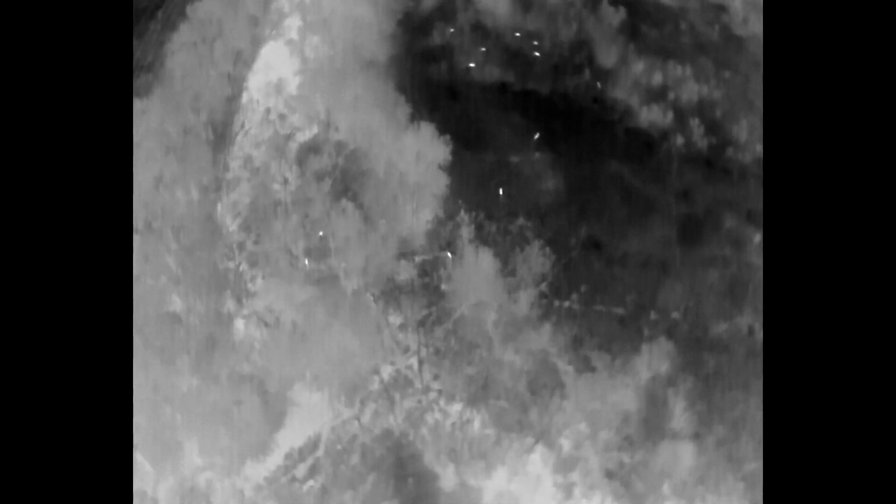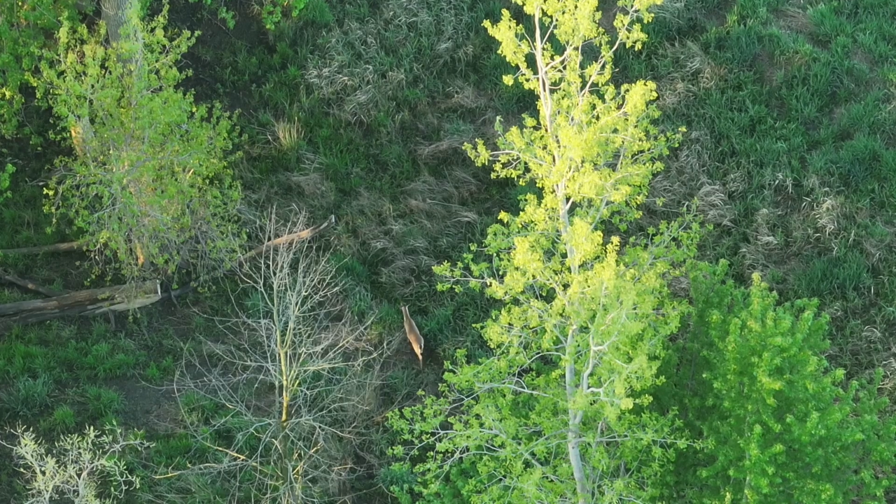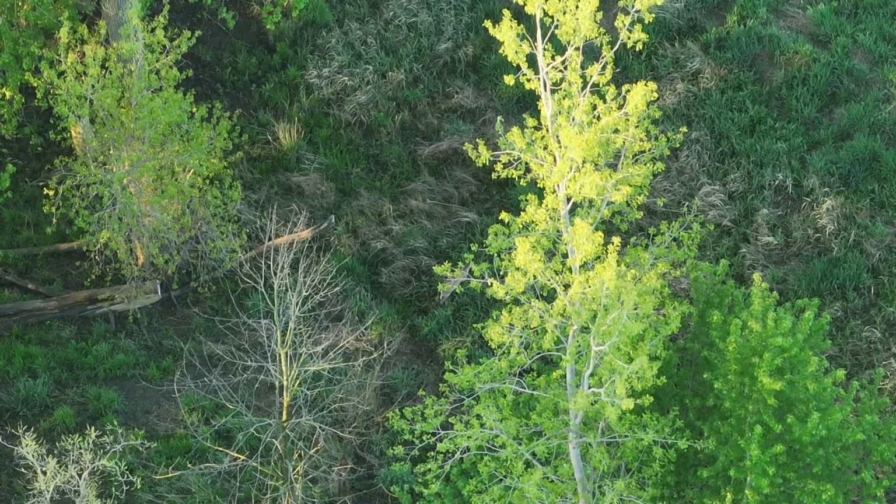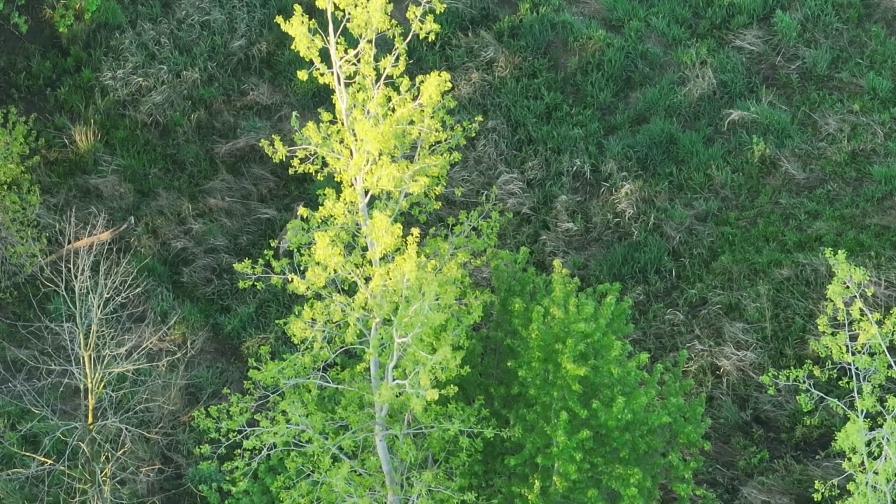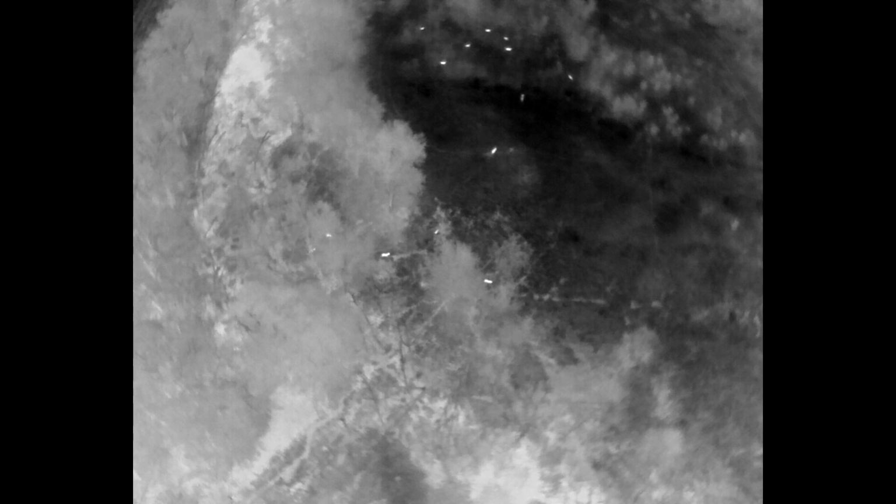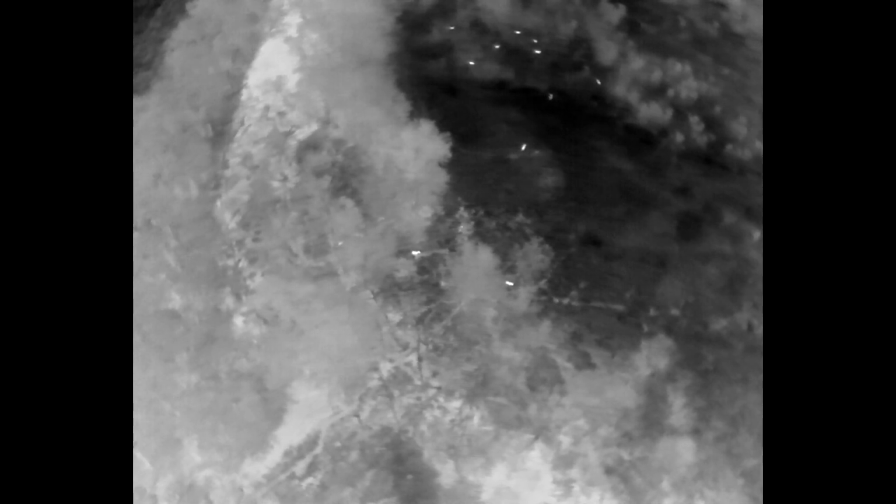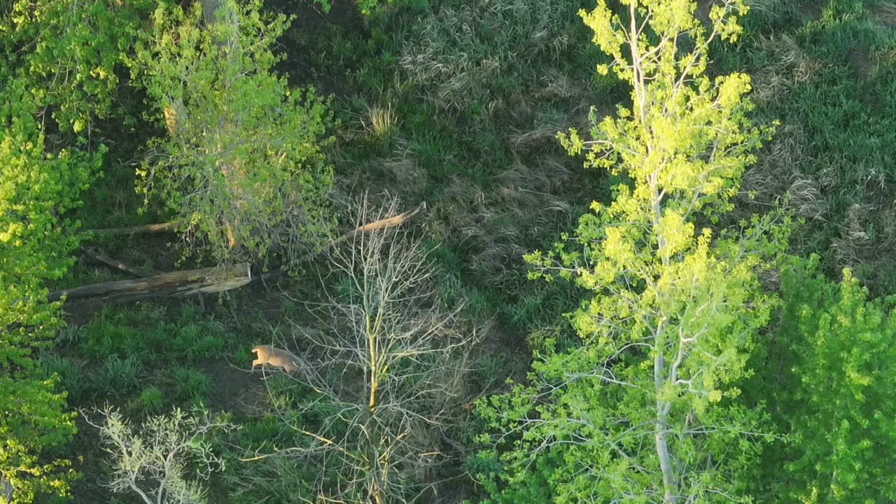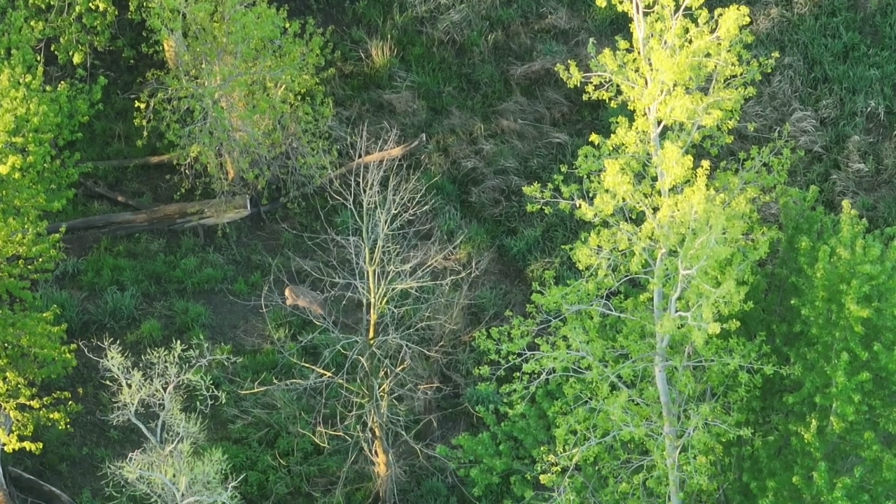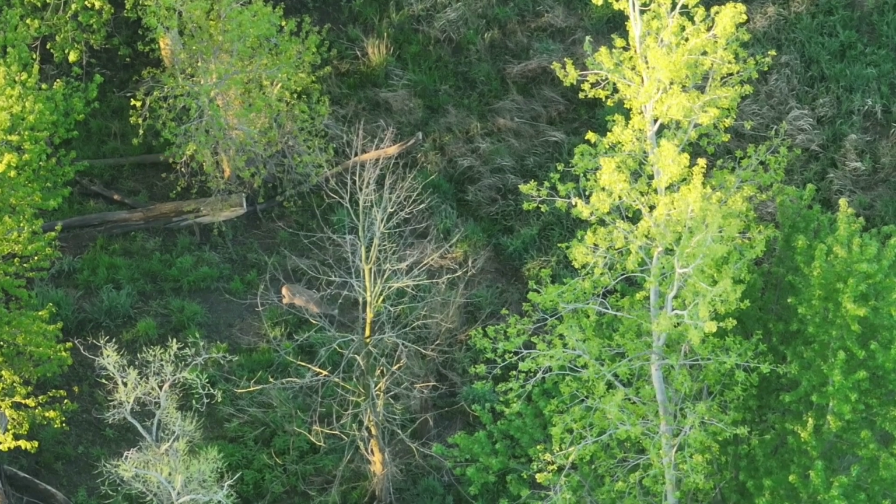Here I am at the back of that area where there were a lot of deer from overhead. I'm getting more sunlight now, so it's easier to film the deer. The thing you have to watch out for with the Mavic 3T, in the IR mode, if you point it towards the sun, then the shutter will close. You'll get an indication and a warning. There's no damage to the camera, but it protects itself and closes the shutter.